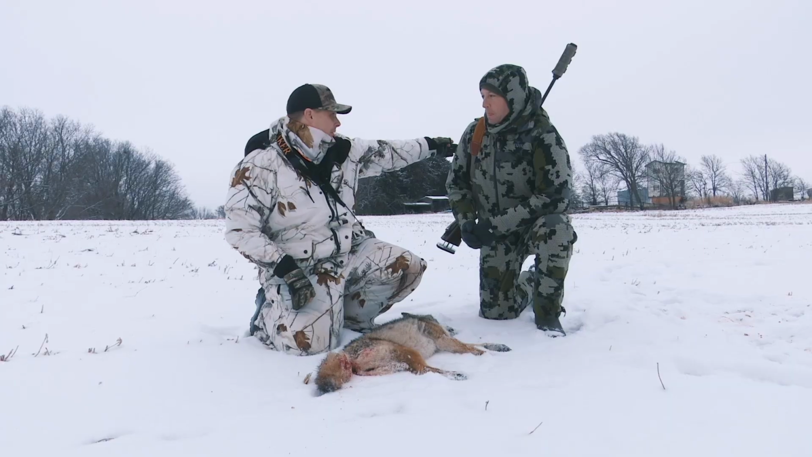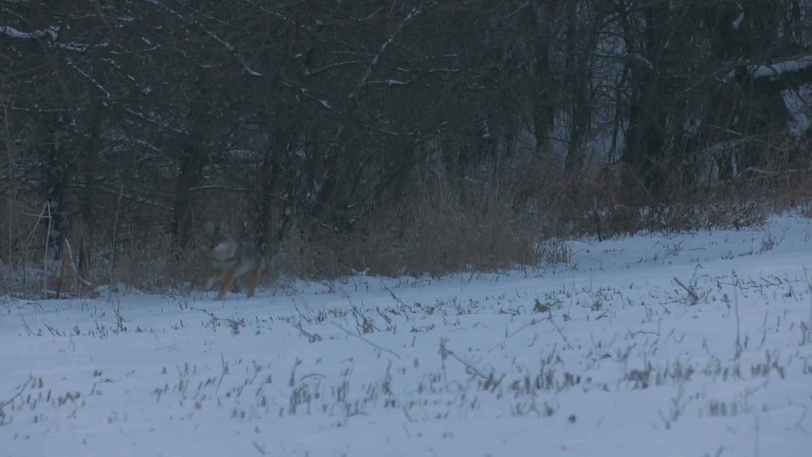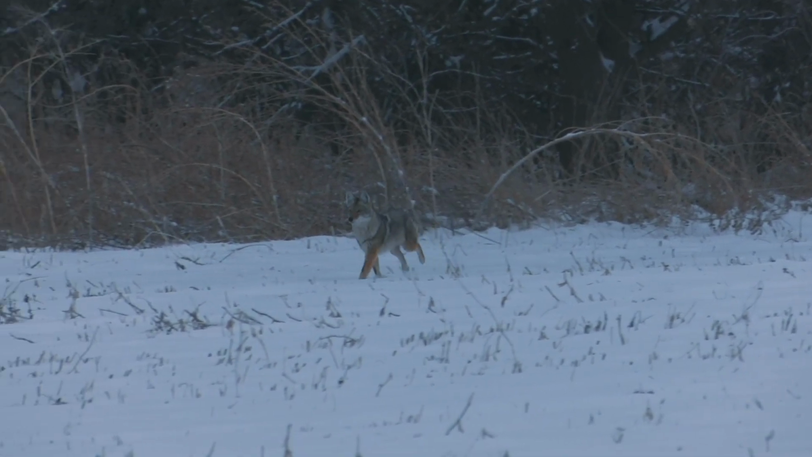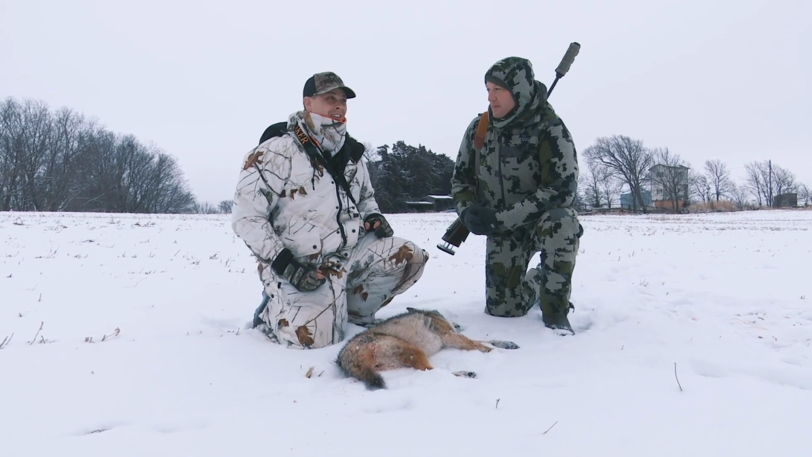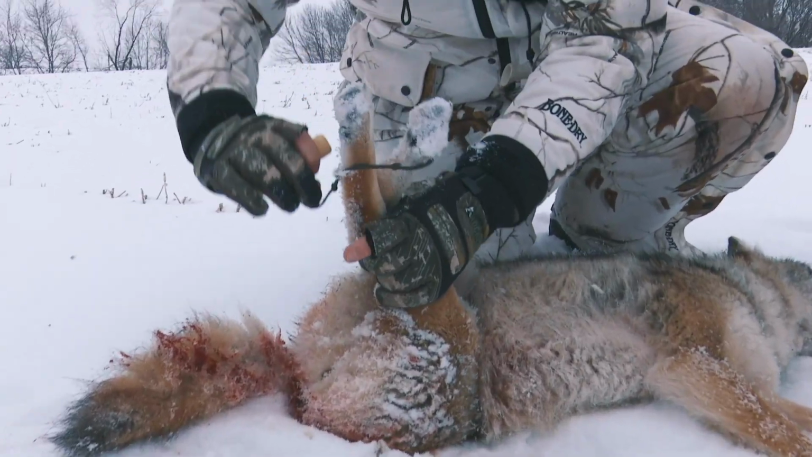You can see that decoy from here. Yeah. Perfect view, man. She saw that decoy and she committed that last probably 50, 60 yards. But good, that's the way to start the morning. We'll load her up. It's gonna get a little windy, I think. So if we can make a couple stands before it gets too bad, I think we'll be better off.